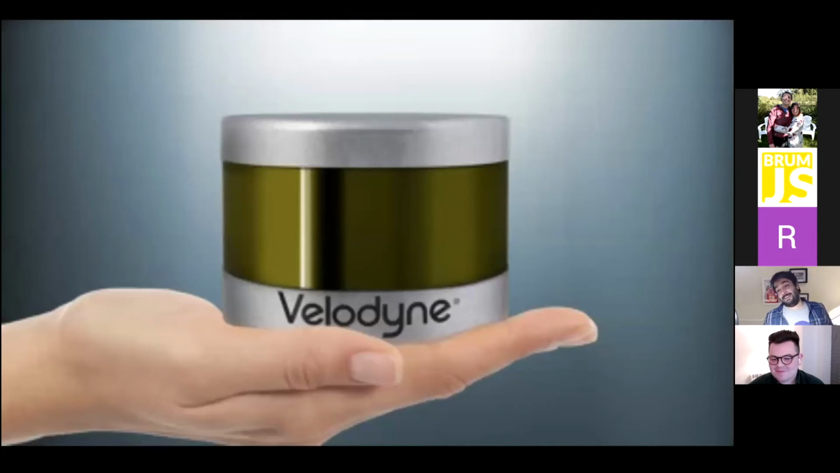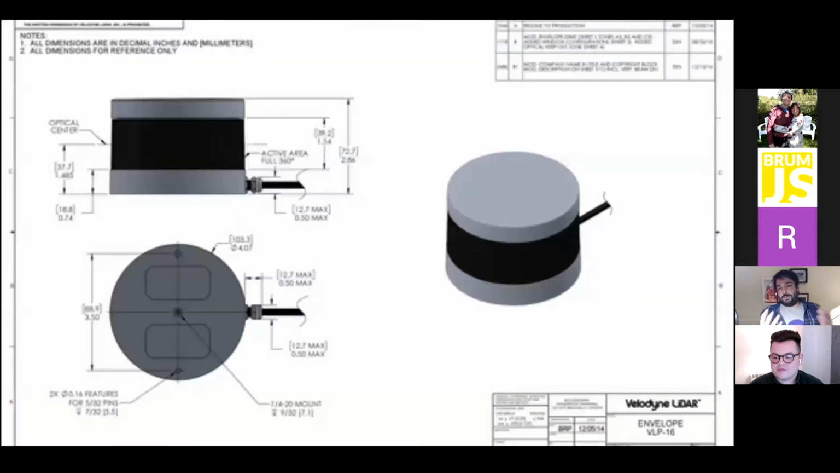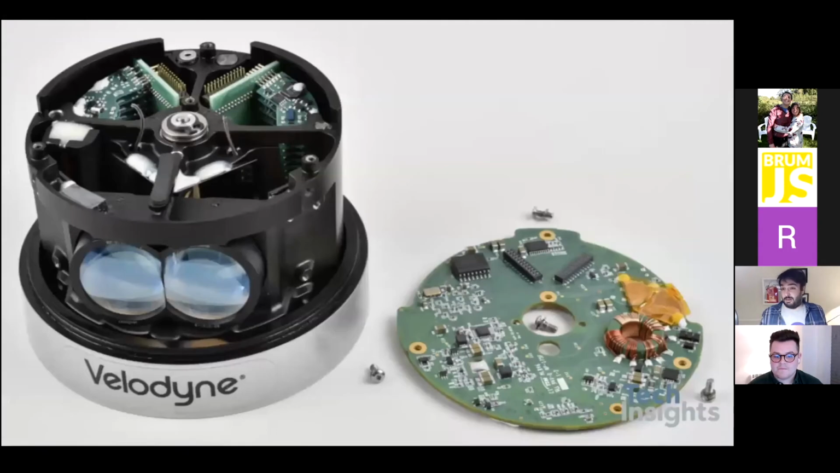This is the one I was going to talk about in particular. This is a Velodyne puck, or VLP16, I think is the code word for it. You can see how big it is. It's pretty small. You can get schematics for it, so you can bolt it onto your car or whatever. And this gives you all the information. This is a teardown blog. Tech Insights took it apart and showed you what's inside it.